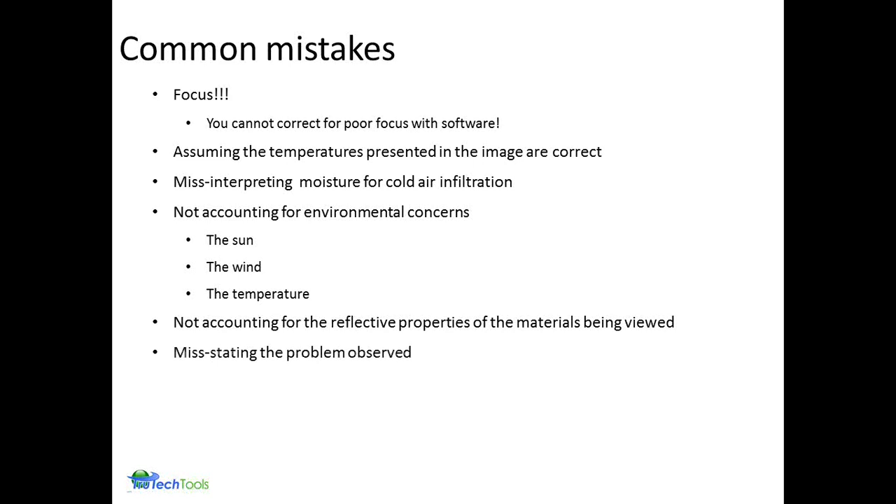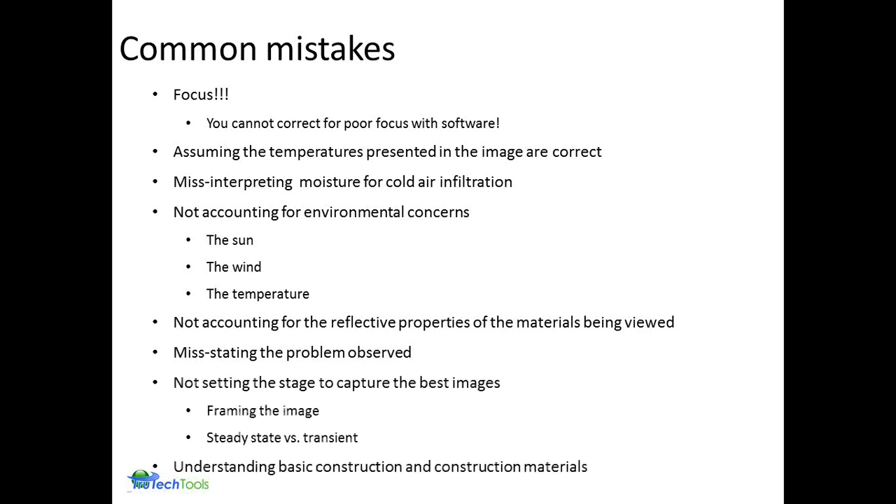And just misstating the problems observed. Telling somebody that there's something in the image that's really not there. So these are all things that you learn in a good training course. And not setting the stage to capture the best image, you know, framing, understanding steady state versus transient, and understanding construction and the construction materials that go into it.